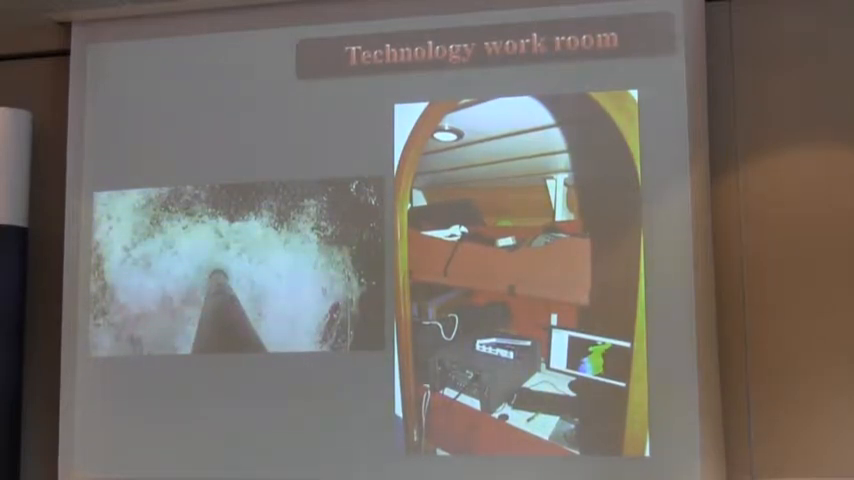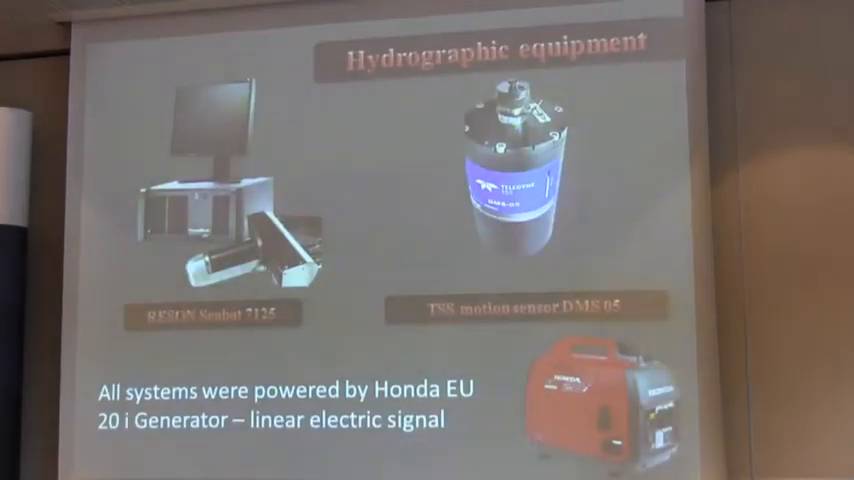This is our control center, very modern, a lot of space, and very cool post control. And on your left, there is a picture just to show you that there is some turbulence, but not under the multi-beam, because the multi-beam was 0.7 meters below the sea level. So for the gear, we use a Reson SeaBat 7125, and 2 TSS motion sensors, DMS-05. All the gear was powered by a Honda generator to have a clean, perfect electric signal.